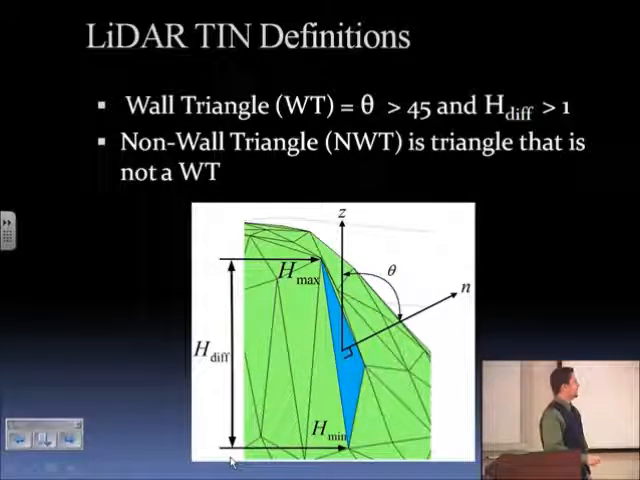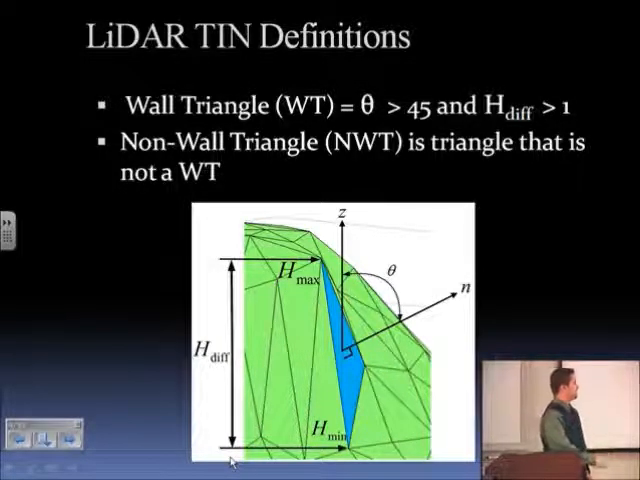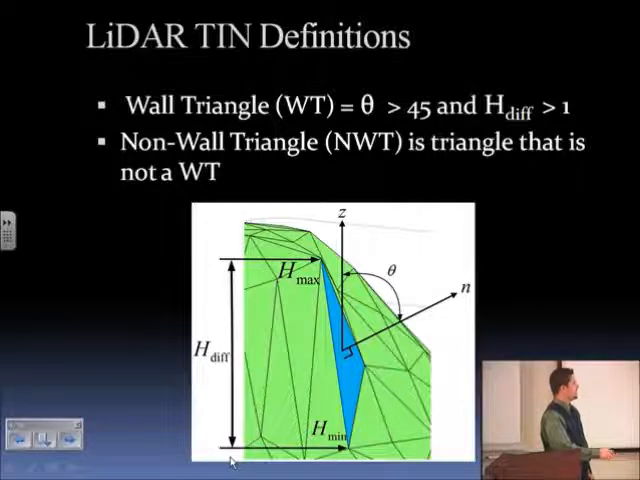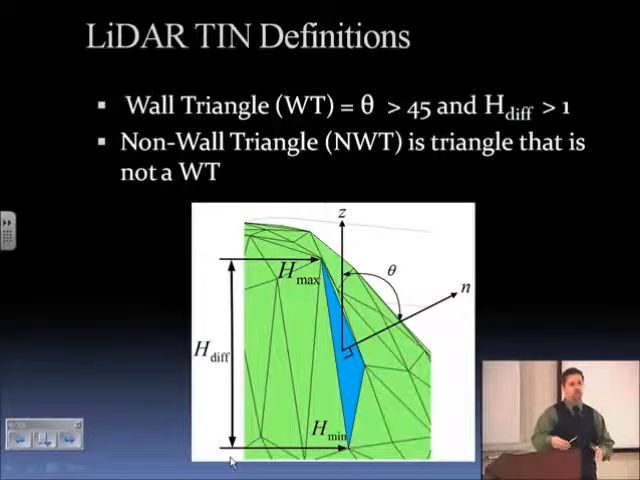This wall triangle will be a function of the triangle's orientation and the difference between that triangle's lowest point in elevation and the highest point of elevation, or this H difference term. If the difference between the triangle's lowest and highest vertices in elevation is greater than 1 meter, and its orientation is greater than 45 degrees, we're going to call that triangle a wall triangle.